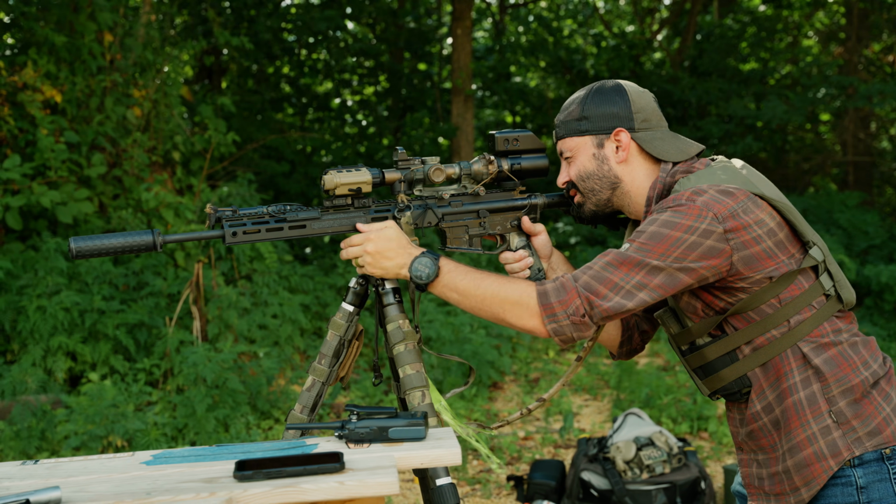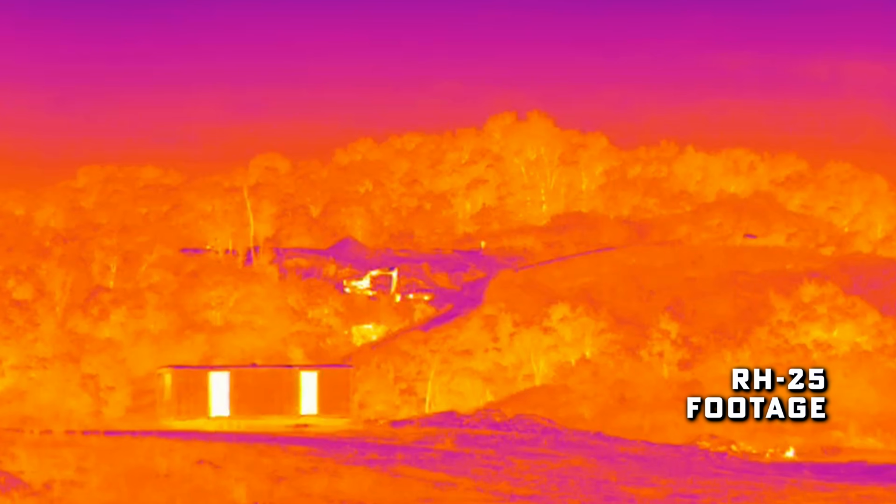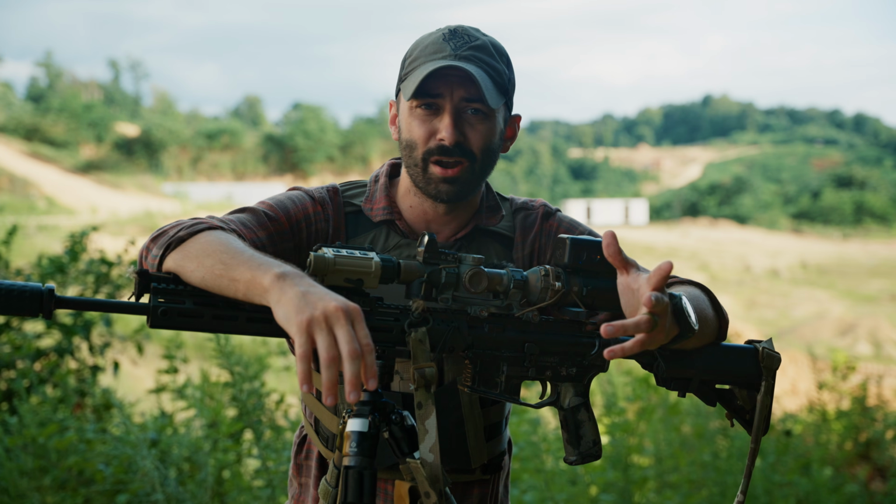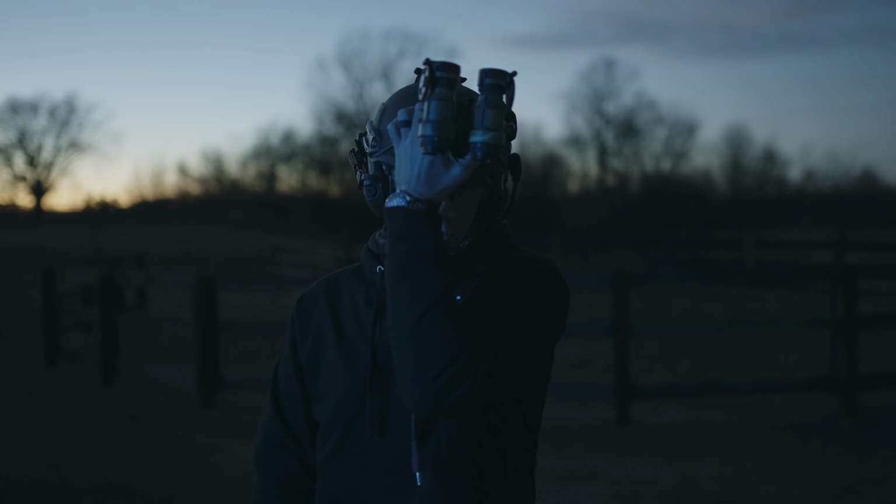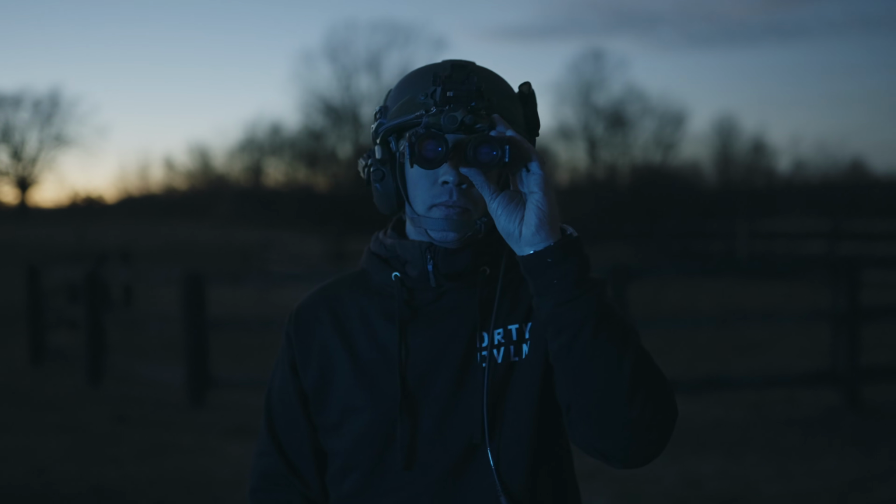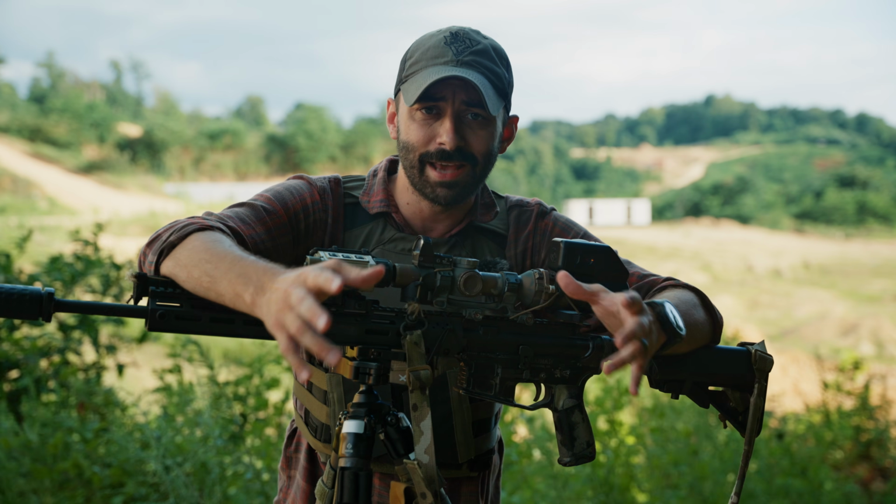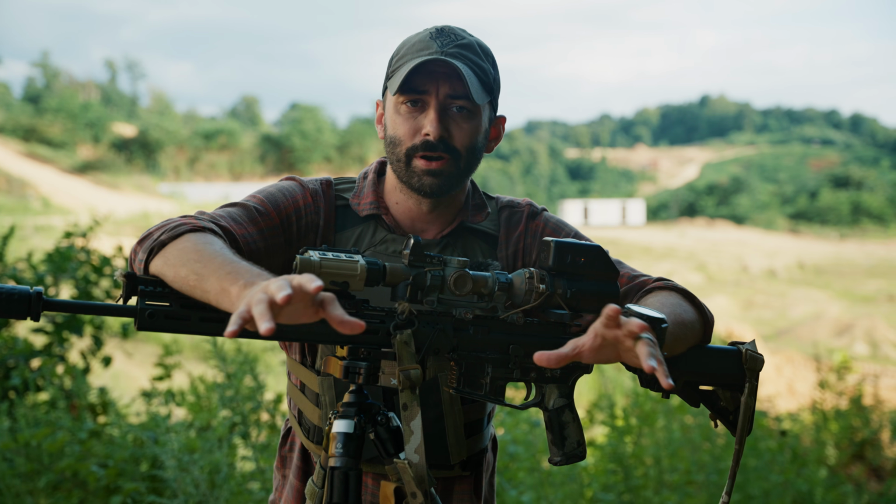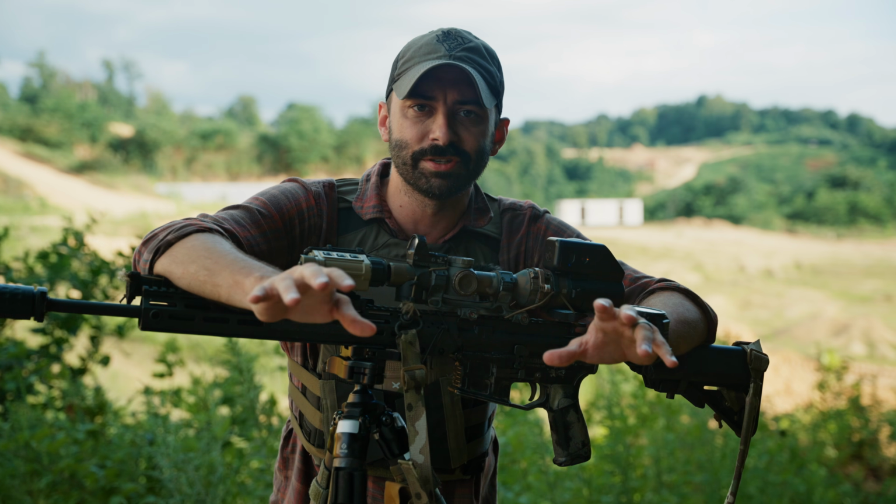And while you can change the sensitivity and the contrast of this thermal unit, you have to know how to do that and be able to do that on the fly, which is not always fast or ideal. So just like when you put on night vision and you think you have a superpower, but you actually don't, the same is true with thermal. Sometimes, yes, it is an absolute superpower. In fact, most of the time it is. But there are times when it can give you a false sense of security.